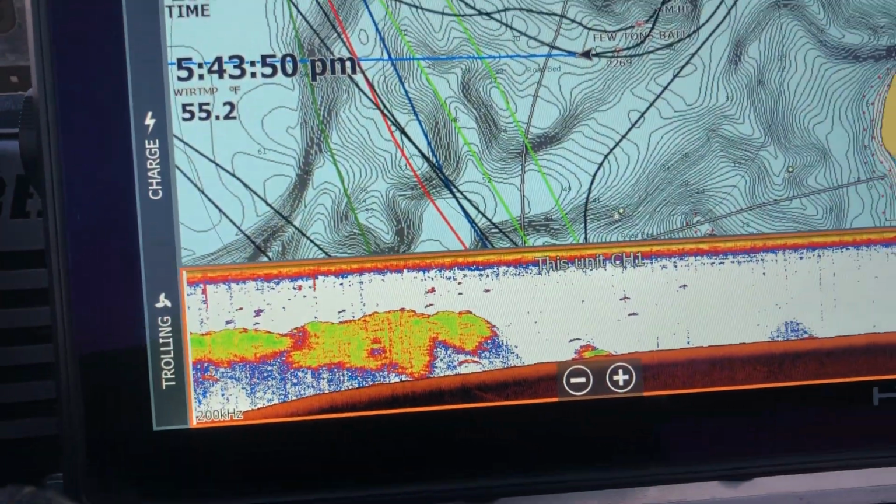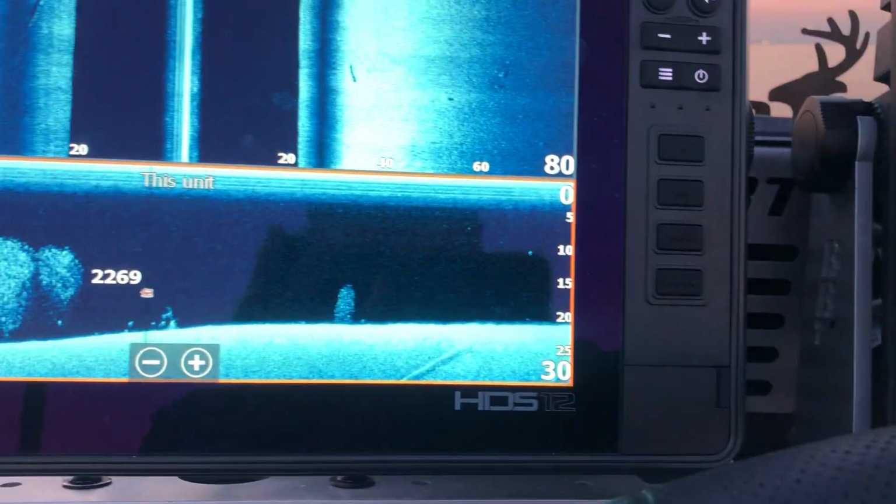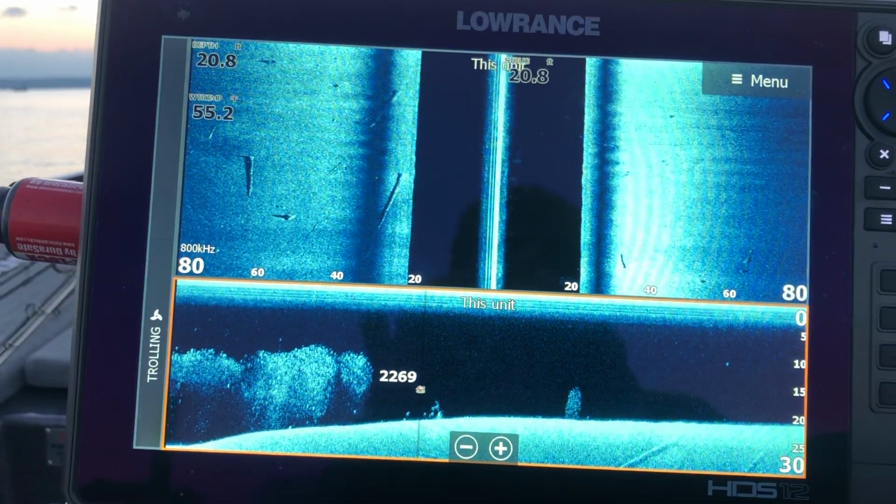That's what it all looks like on the 2D. Working our way across. I don't know if this roadbed's actually here or not. Driven across it a couple times looking, but we'll see.